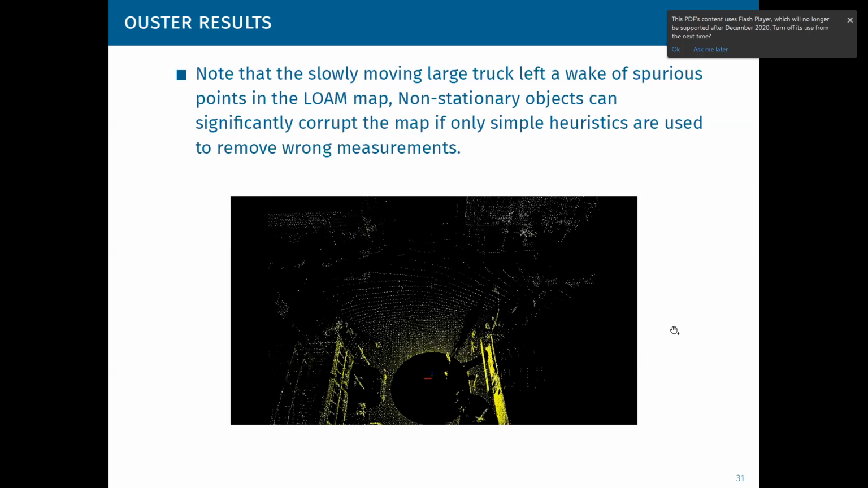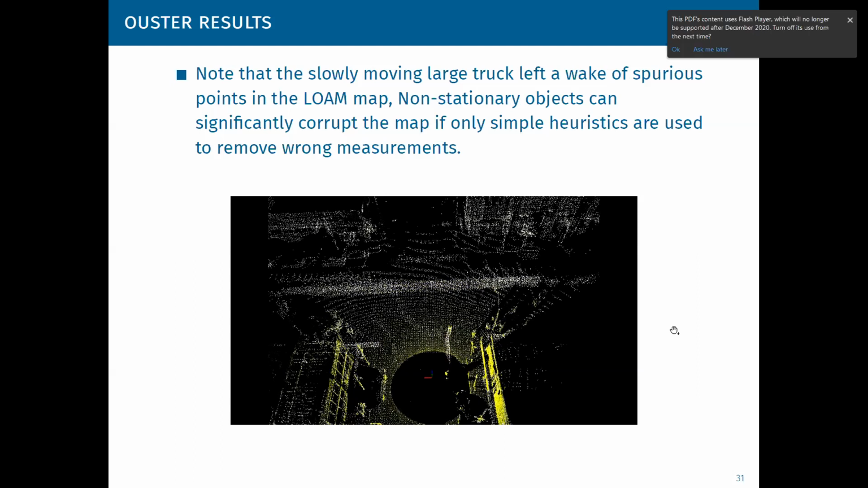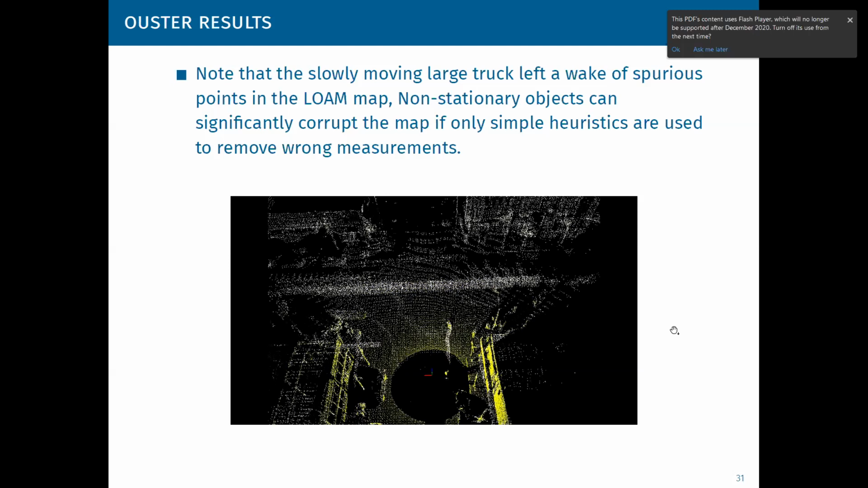And then how it looks in a point-based map of LOAM. As you can see, if we do not remove those points, the objects corrupt the map with spurious points. You can see a long trail left by the large truck that was moving during this crossing.